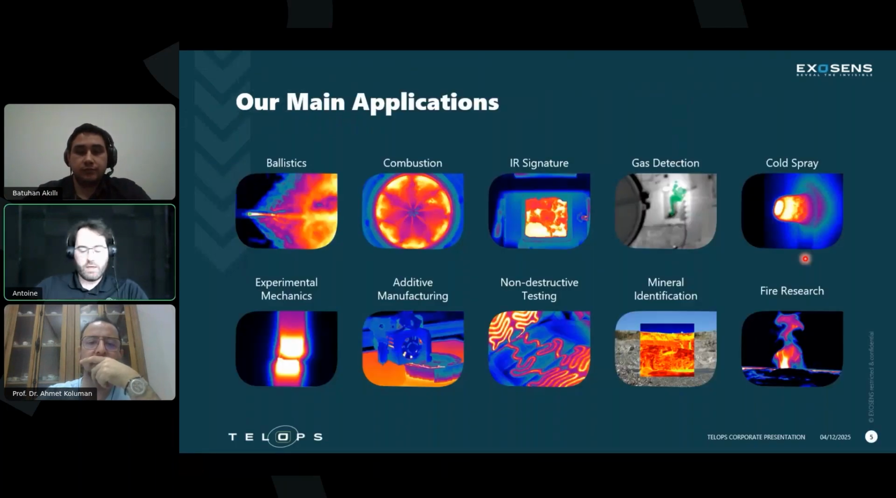We make a lot of instruments, and therefore we cover a lot of applications. I don't even have medical application on my slide here because we cover so many things, and medical research is just starting to really look into IR imaging. That's why I'm so excited that we're talking about this today. I think there's a lot of potential and growth that could be happening in the medical imaging world.